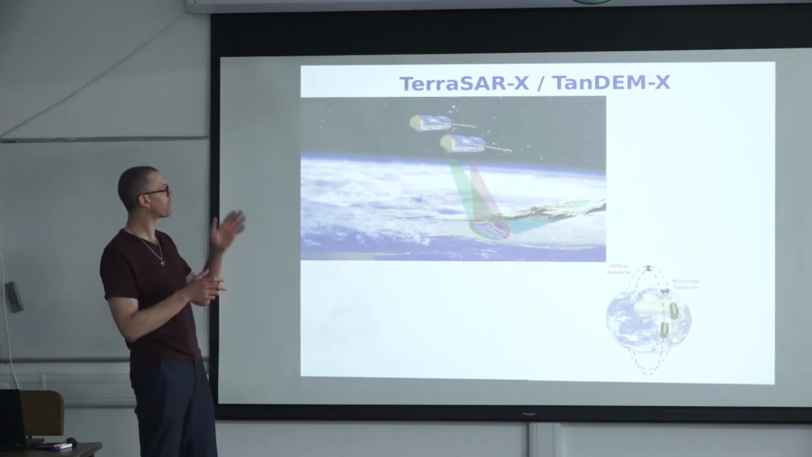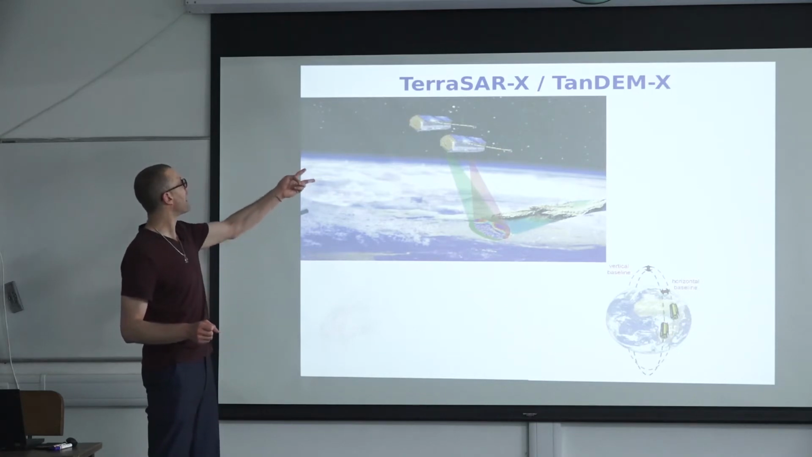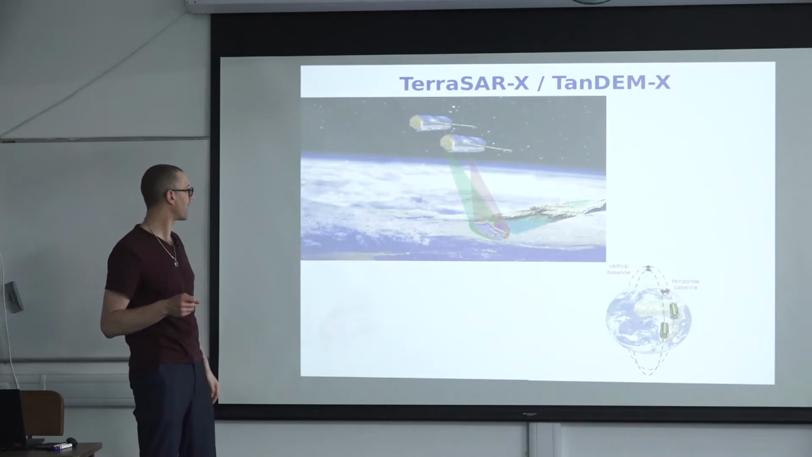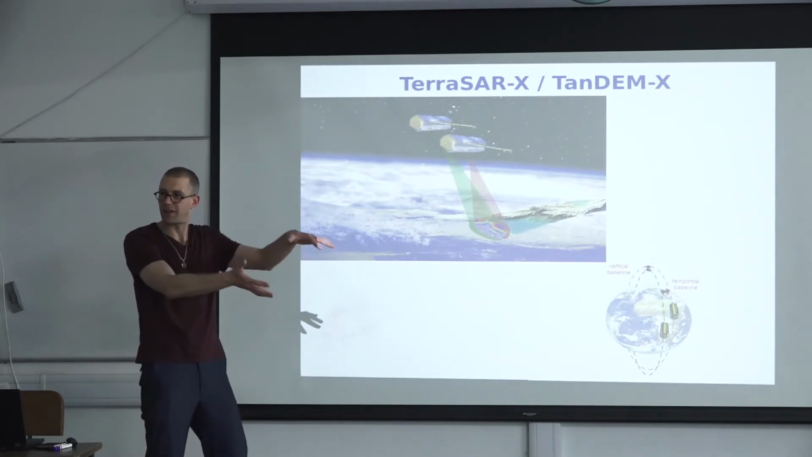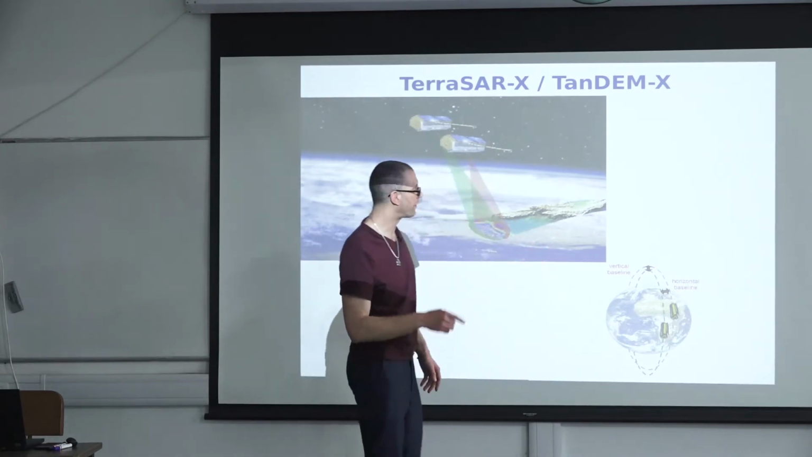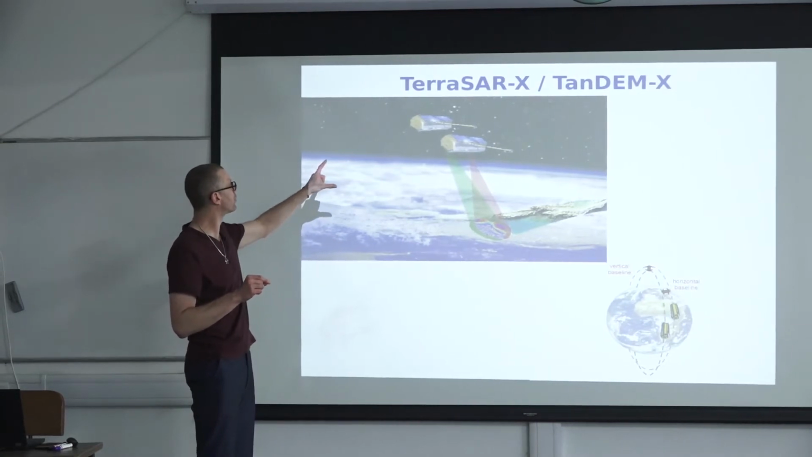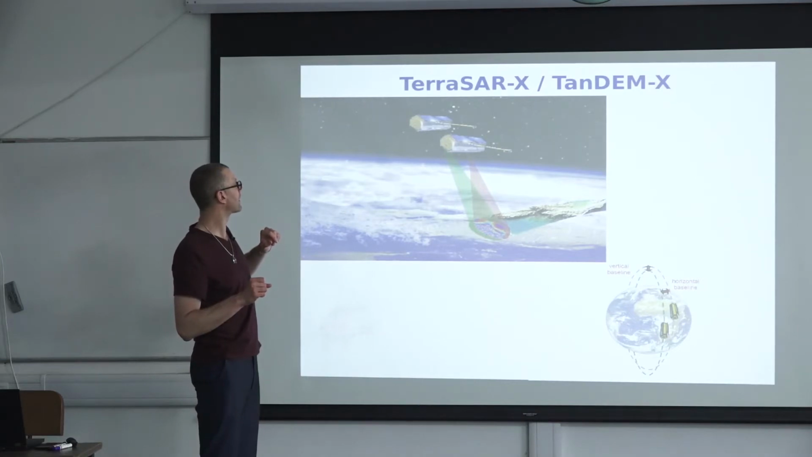And for the time from 2015 to 2017, they flew in a special tandem mission, the so-called double helix. You know the depiction of the genetic code that is rotating in a way where you see the different DNA bases. This is the same flight path that those two radar satellites have been using.